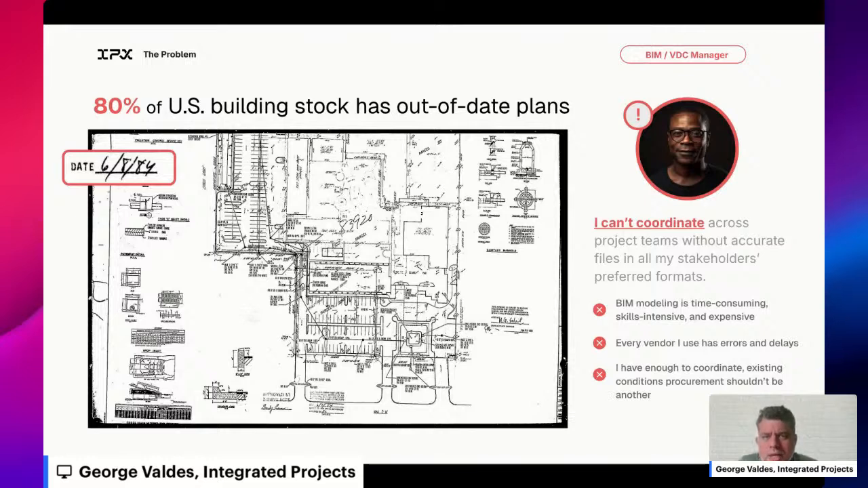So stepping way back and maybe elevating ourselves to a very high level, why are we here? Why does Integrated Projects even exist? I think that's a very important question that we ask ourselves, and we've really honed in on this idea that apparently 80% of all U.S. building stock has out of date plans, and this actually kind of makes sense, right? The majority of buildings were built before the 1980s, and anyone that works in and around buildings has worked with something similar to this drawing, very outdated, hard to know whether things are actually up to date.